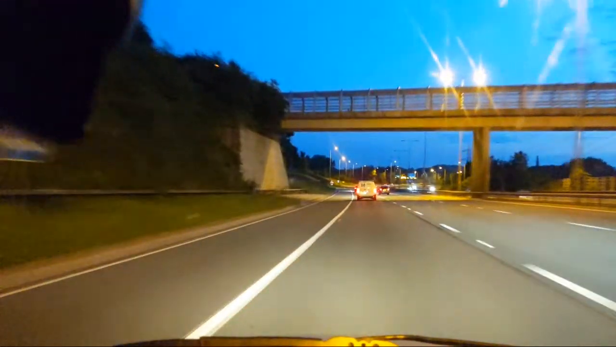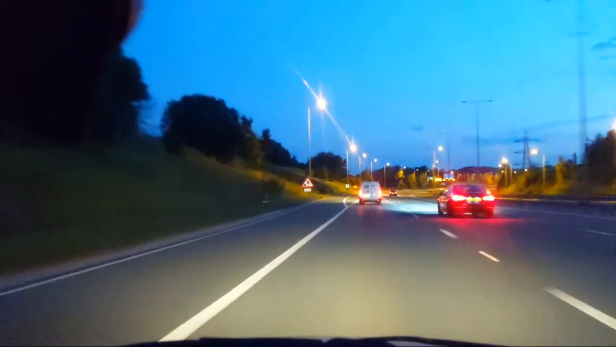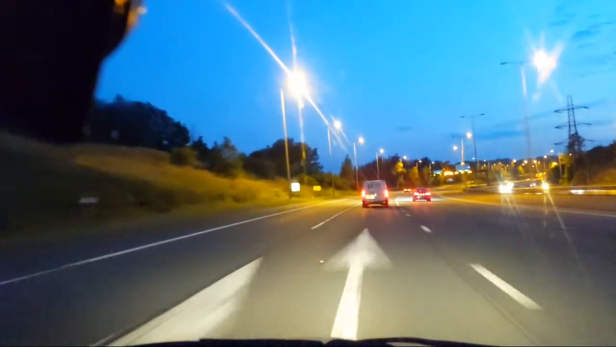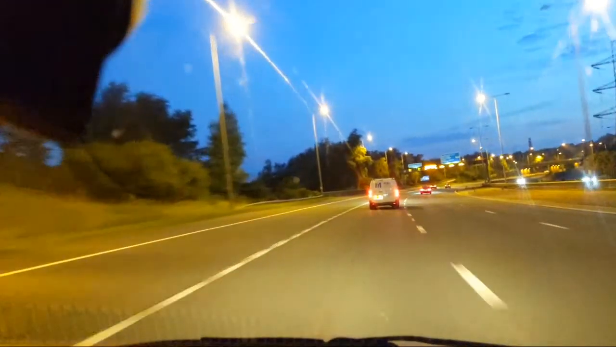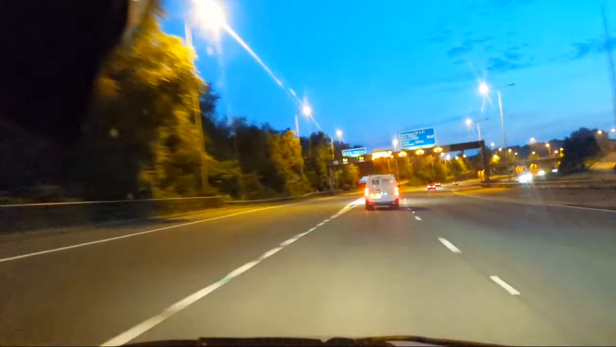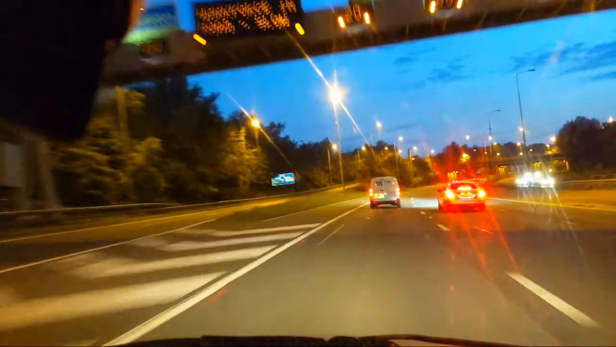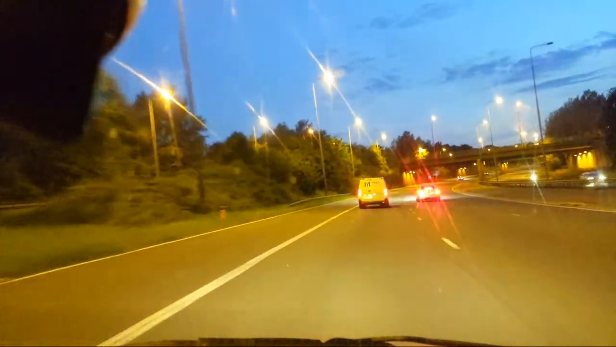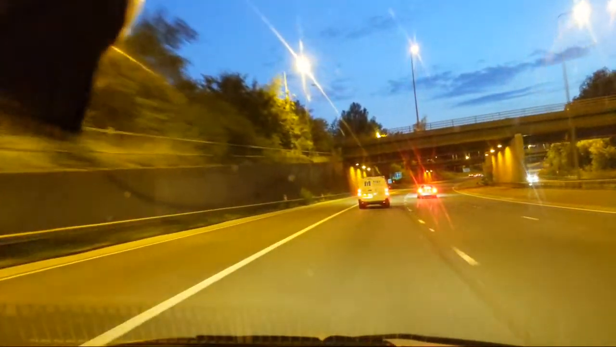Gone from 50 to 40 very, very quickly indeed. I've not slowed down to 40 yet, and the BMW's gone rattling past. Down to 20. 20? What? 20 and 40? That doesn't make sense. Down at 40 now. There were 2 at 40, 1 at 20. But none of that made sense.